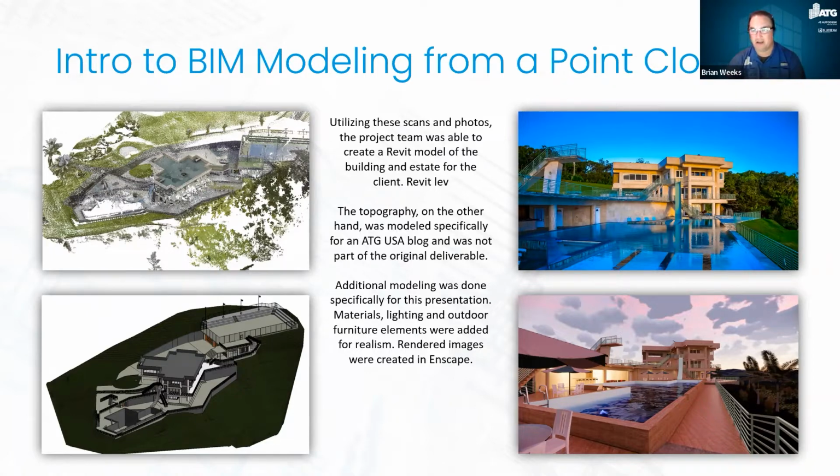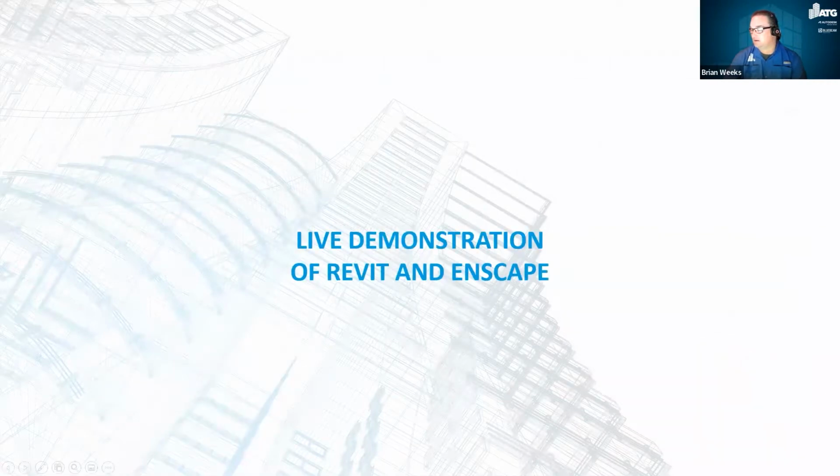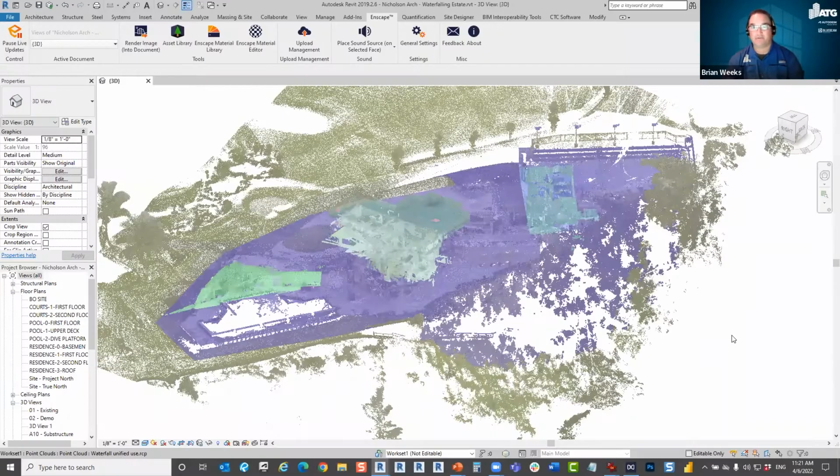On the top right is a photo of the Waterfalling estate itself. And then below is actually an image that I created, like I said, just last week. I spent a couple of hours adding materials to the project, just to the exterior, and adding some furniture and things to make it more realistic, just to show you the capability that ATG offers, and also Enscape. So I'm going to show you both of those in Revit. So flip over to Revit.